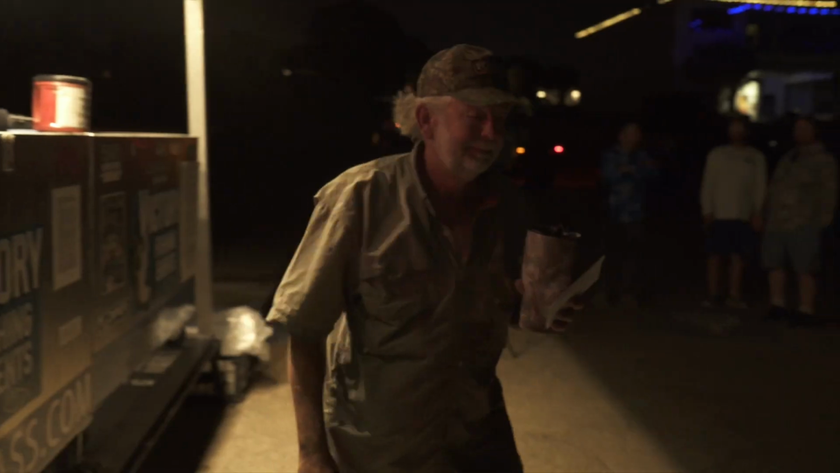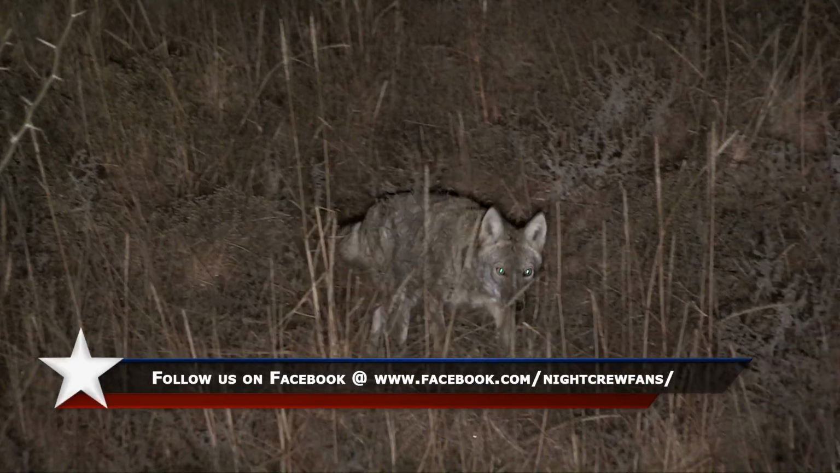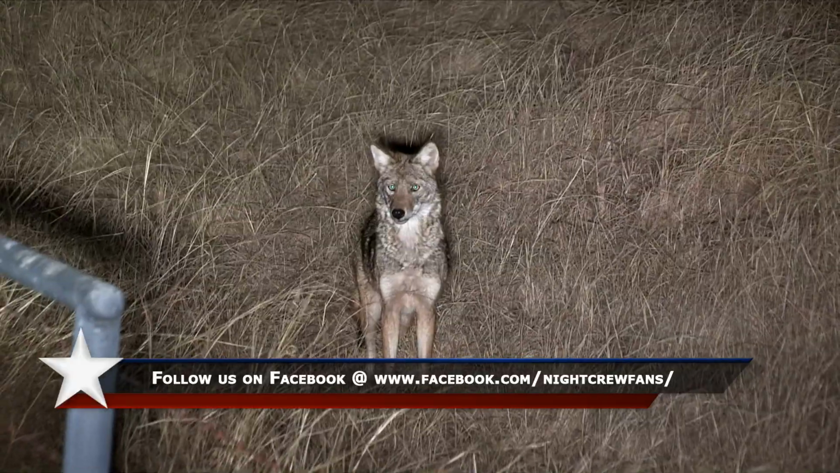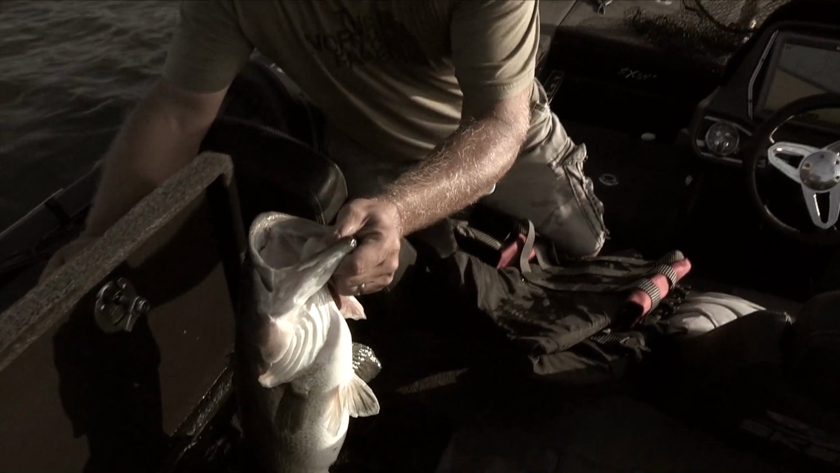Thanks, sir. It's all about finding the animal you're chasing first, then applying the skills you've learned to help you put them in the truck. Or I guess in this case, the boat.